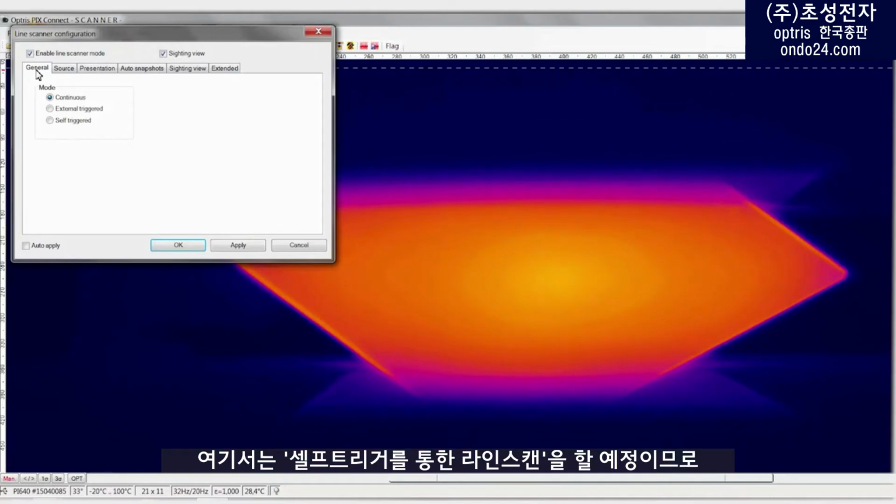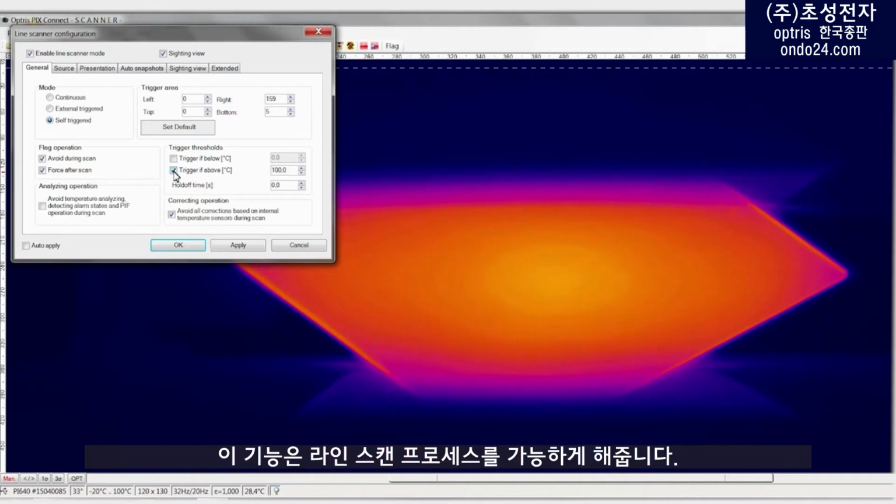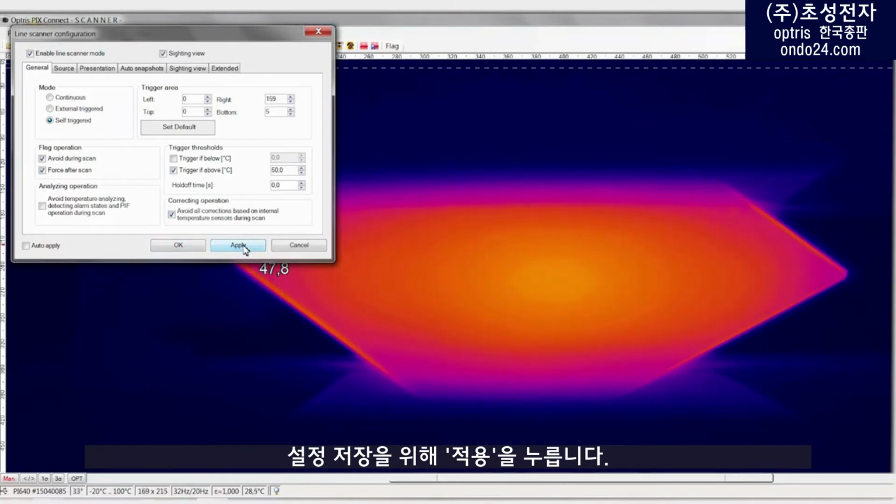Because in our example, we want to use a self-triggered line scan, activate the point Self-Triggered. Next, a temperature threshold value needs to be set, which triggers the line scan process. In our case, the line scan is to be triggered when a temperature of 50 degrees Celsius is reached. Click on Apply to save the settings.